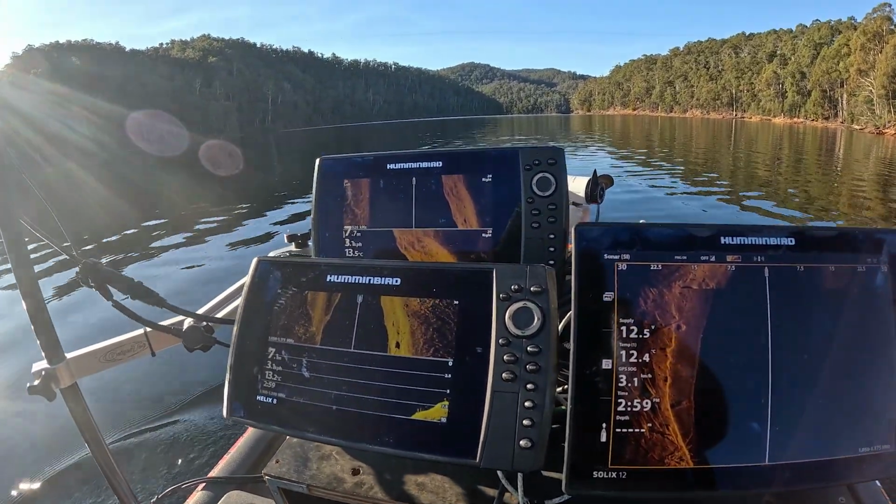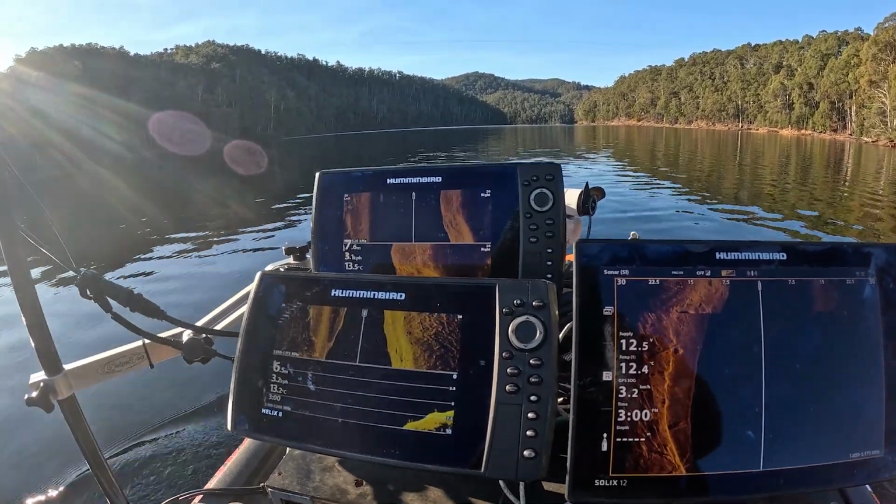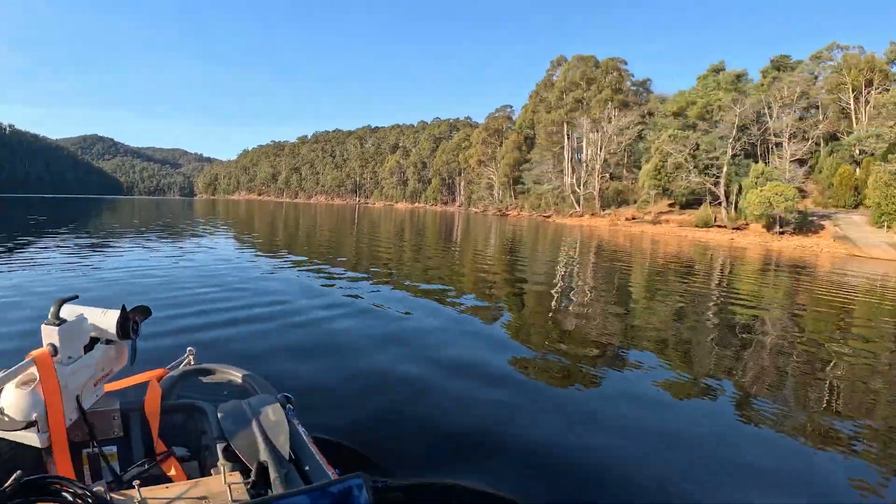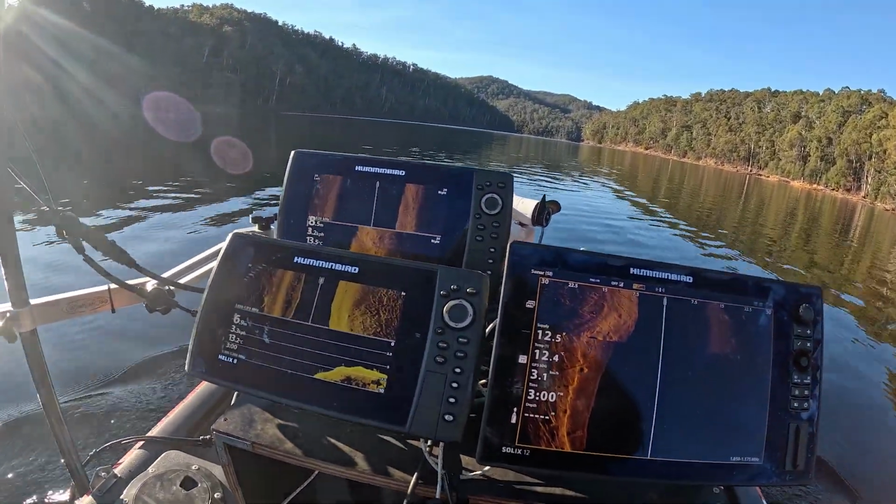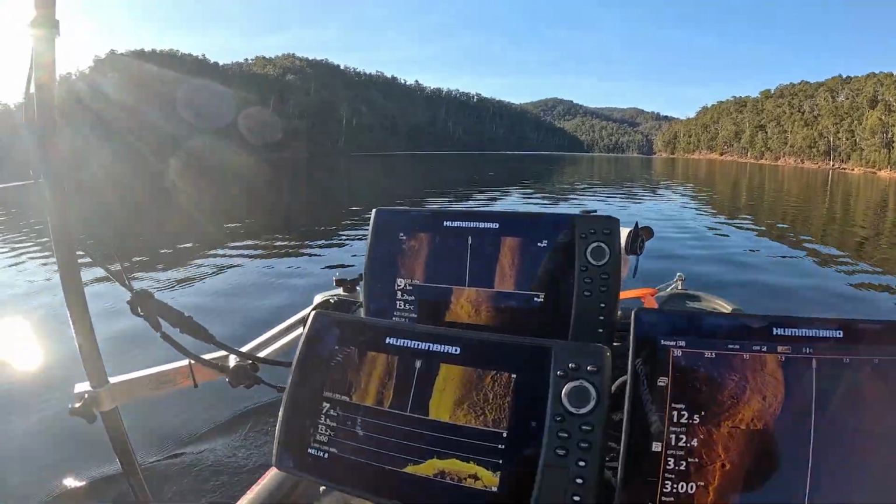7 meters. 6 meters. Much more manageable. That's how far we're out from the second boat ramp. You need to do a lot of passes just to make sure we haven't missed something.